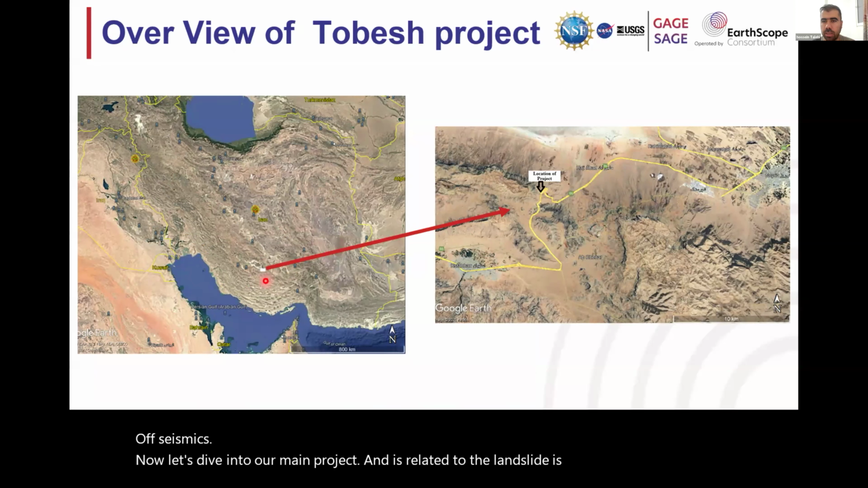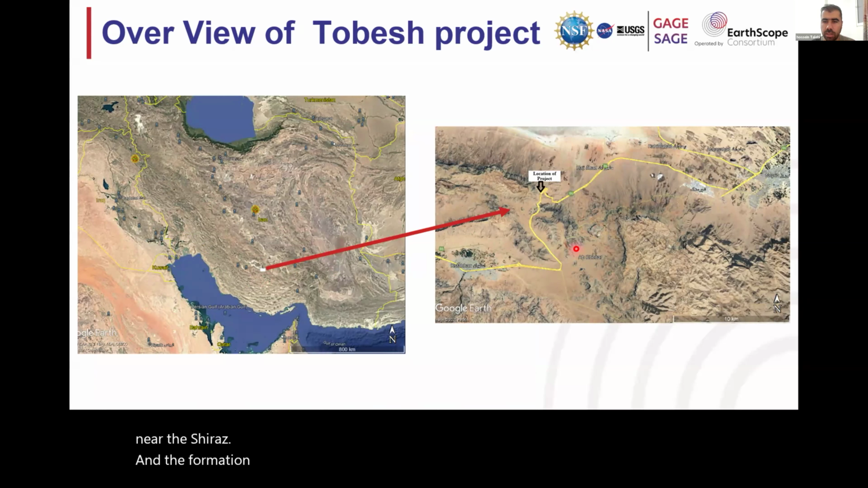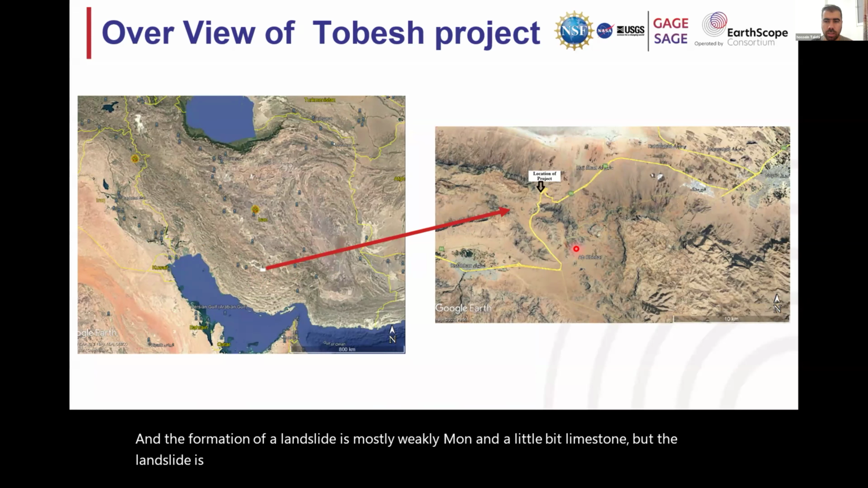near Shiraz. The formation of the landslide is mostly weak marl and a little bit of limestone, but the landslide is mostly formed by weak marl.